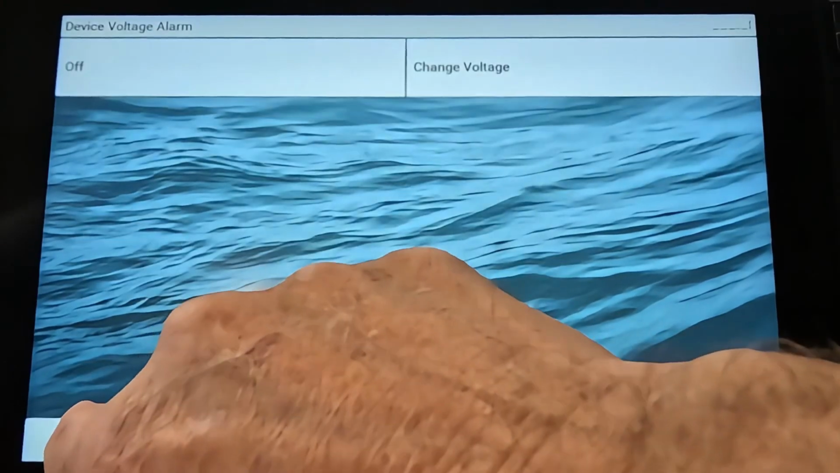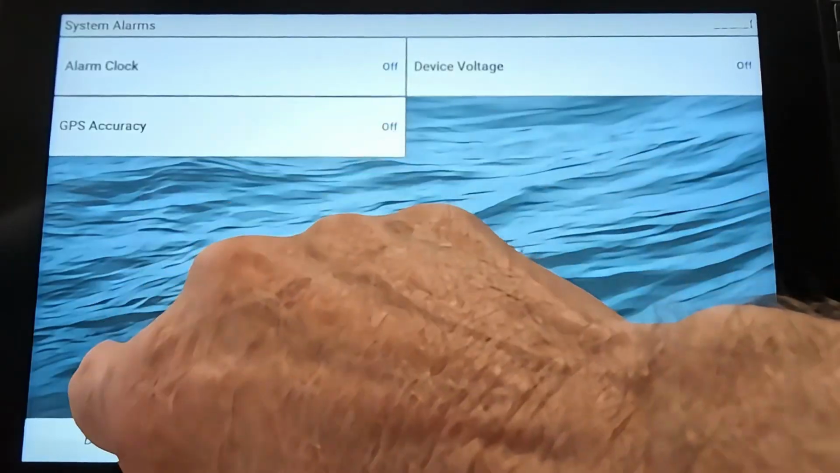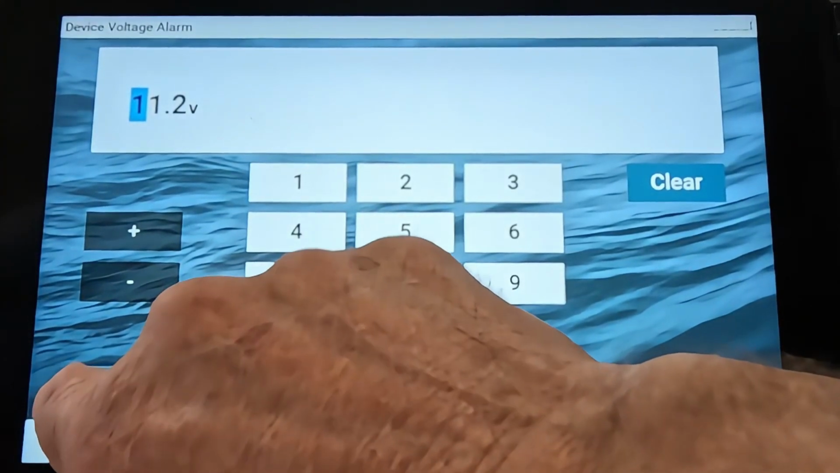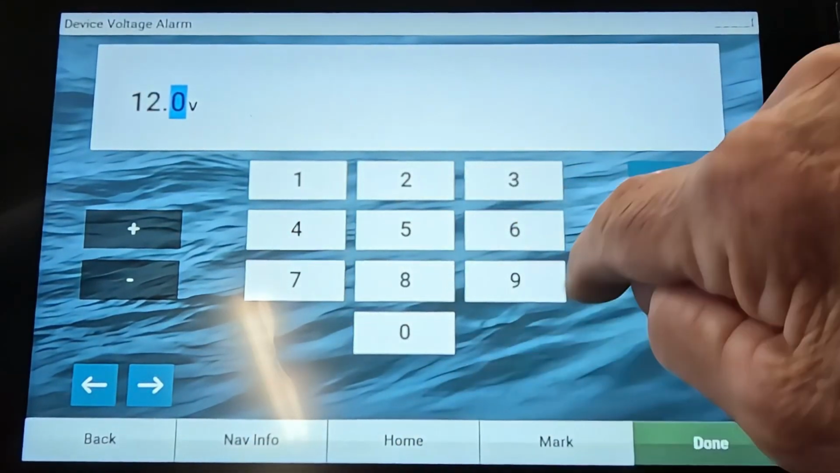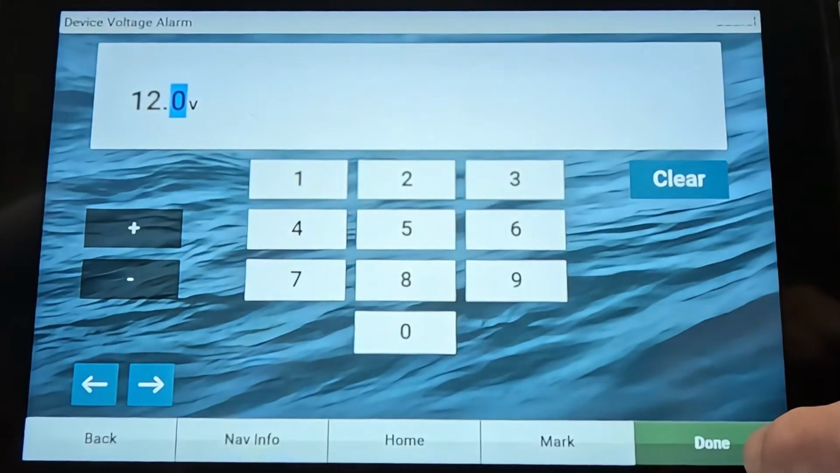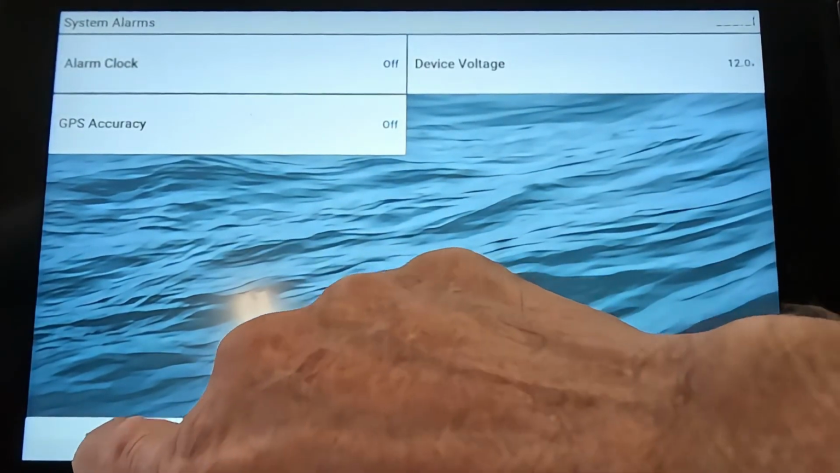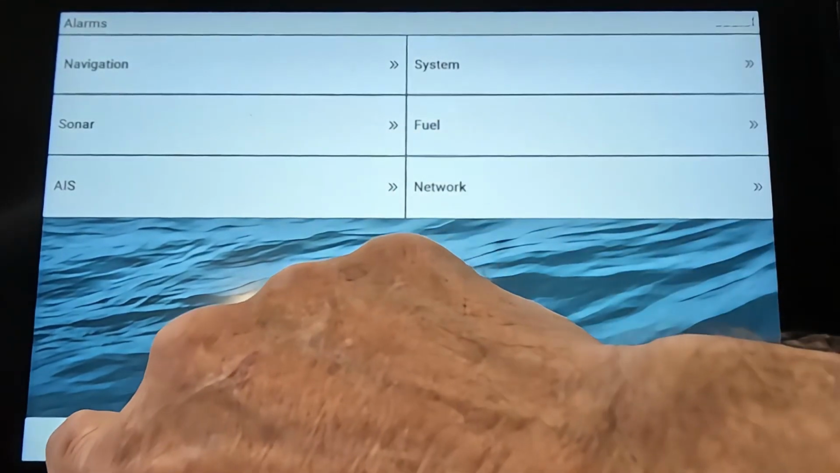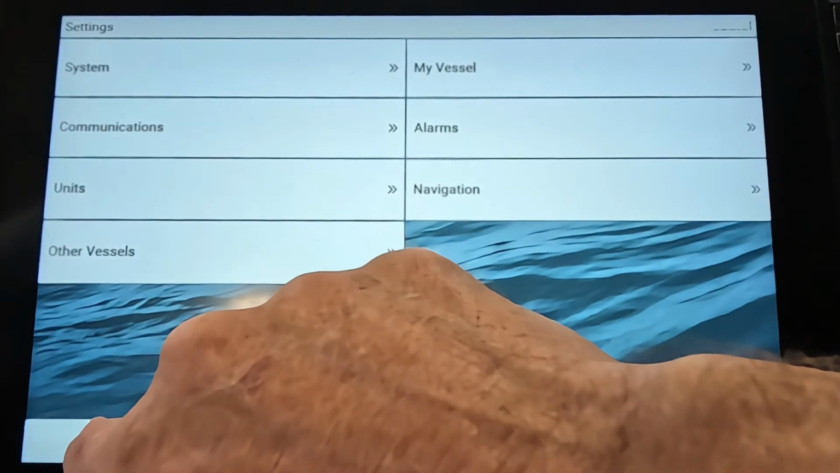So you really want that turned on. Messed it up. 12 volts. Done. Okay. Now that's on. And that's really just about it on this thing here.